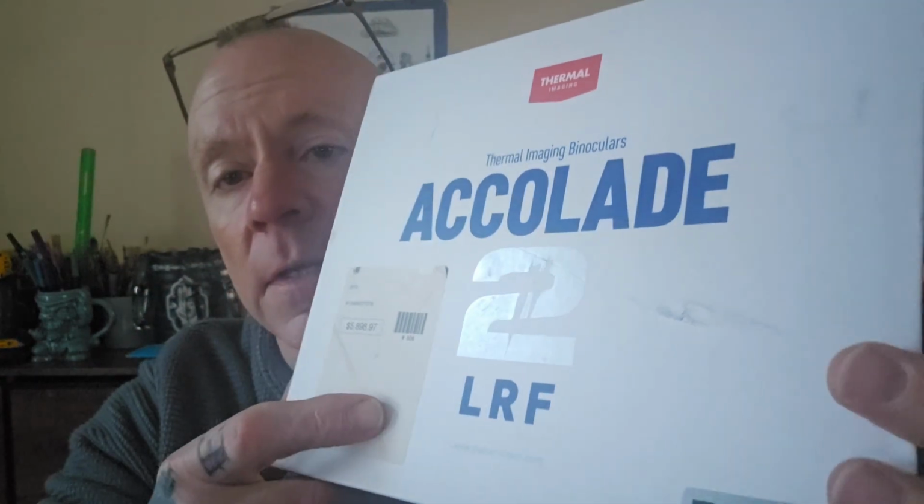This thing is amazing. It records video at 640 by 480. It zooms up to 20 times, and it will pick up planes. It will pick up anything that is throwing off heat, white heat, red heat. You can change it to rainbow heat, whatever you want. You're going to see in the video, I use a lot of red heat because anything that is out there will just automatically light up a bright red. Or sometimes I'll go white hot, especially during the day if I'm looking in the clouds and stuff like that.